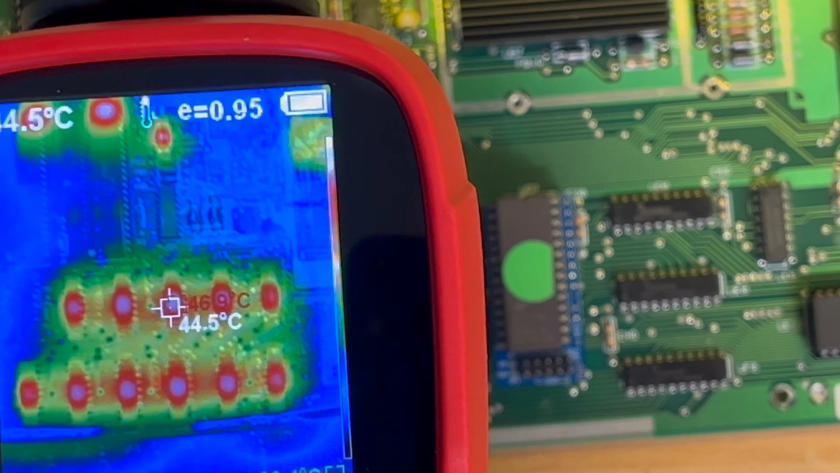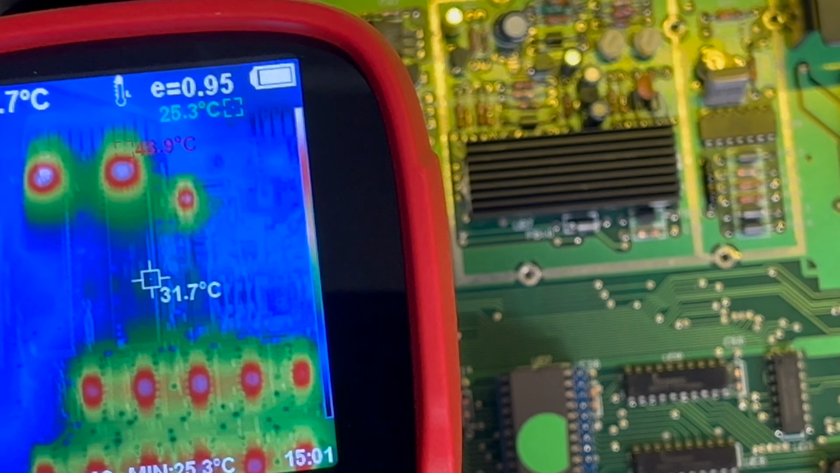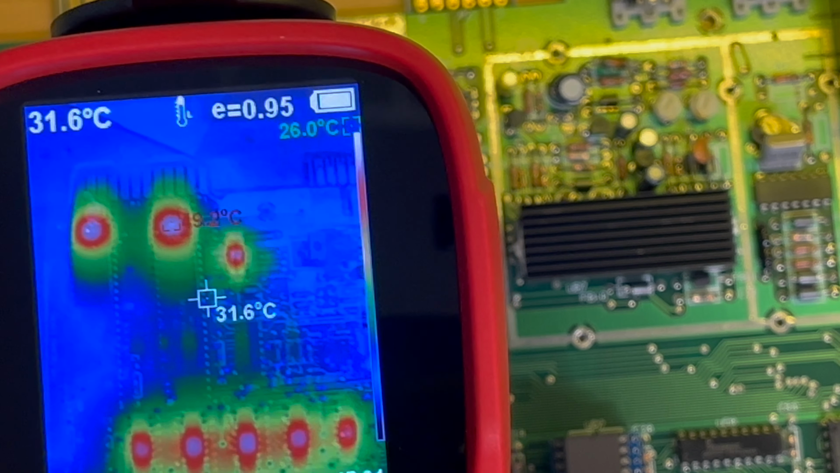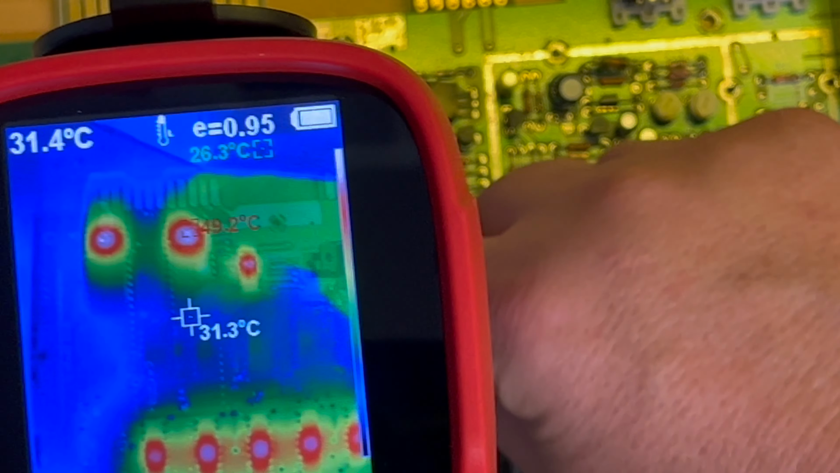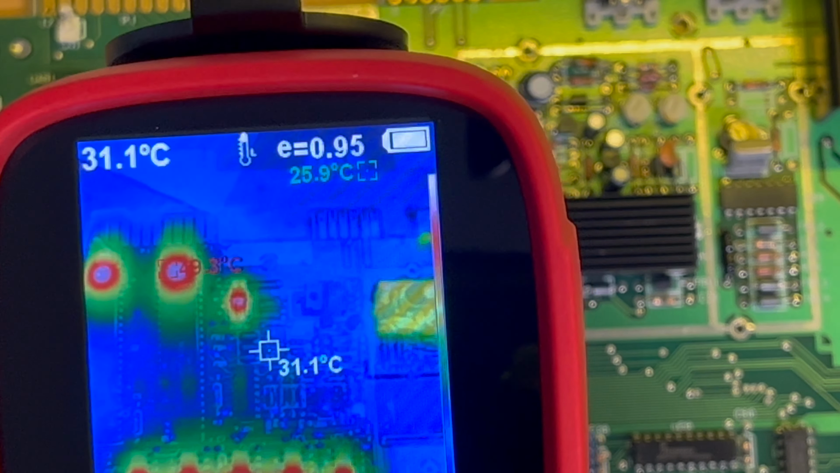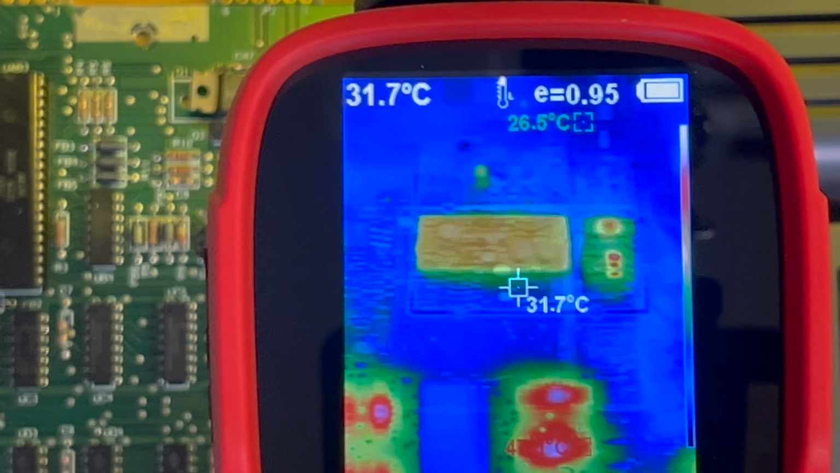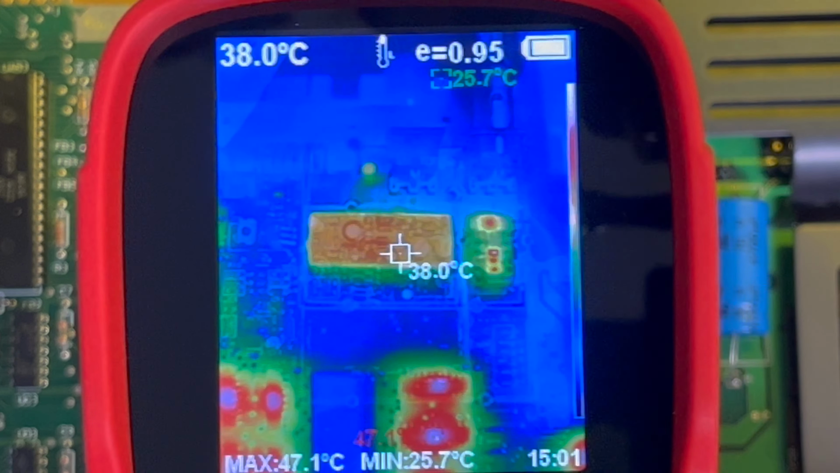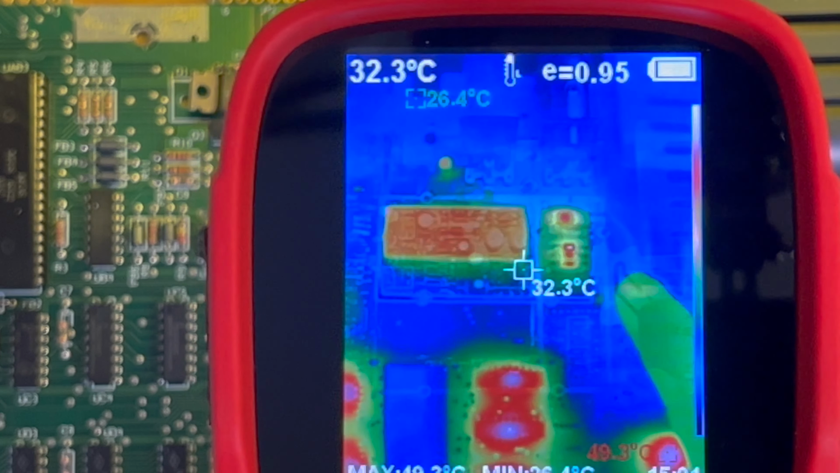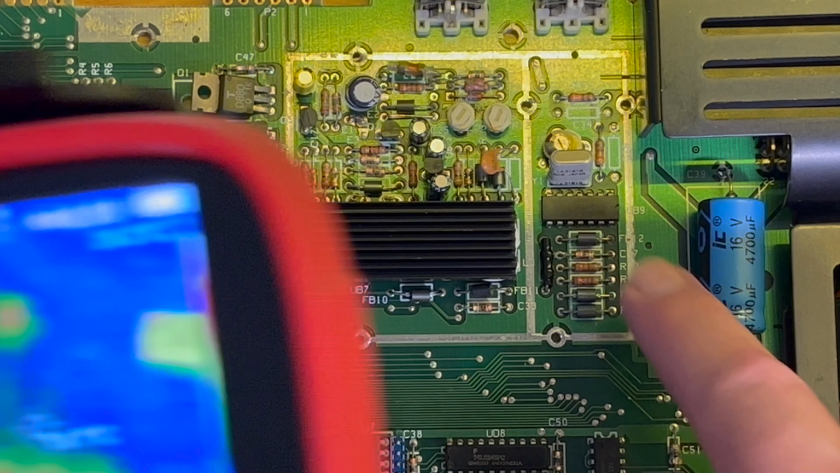So you can see the RAM, and then up in the corner there, you can see the two VIAs, 6522s. You can see in the center there where obviously the die is. And then this little one beside it is pretty hot. Then you've got the VIC chip there, which is looking pretty good. You can see the heat is distributed.